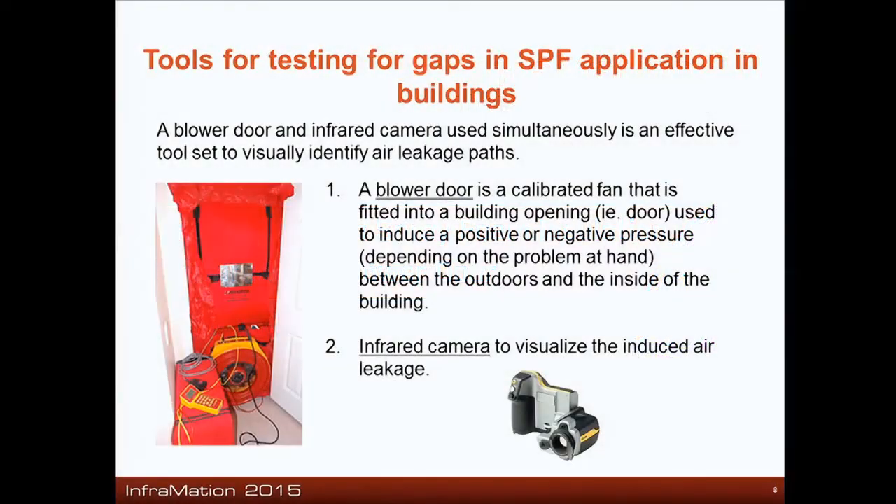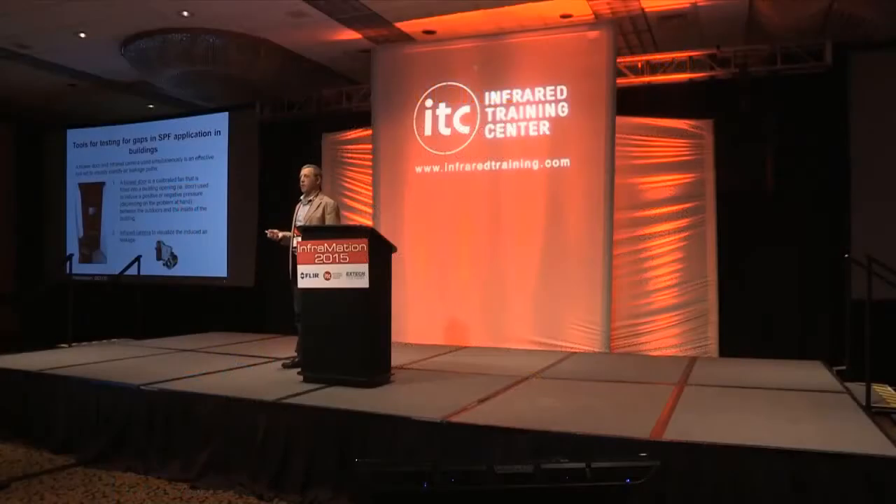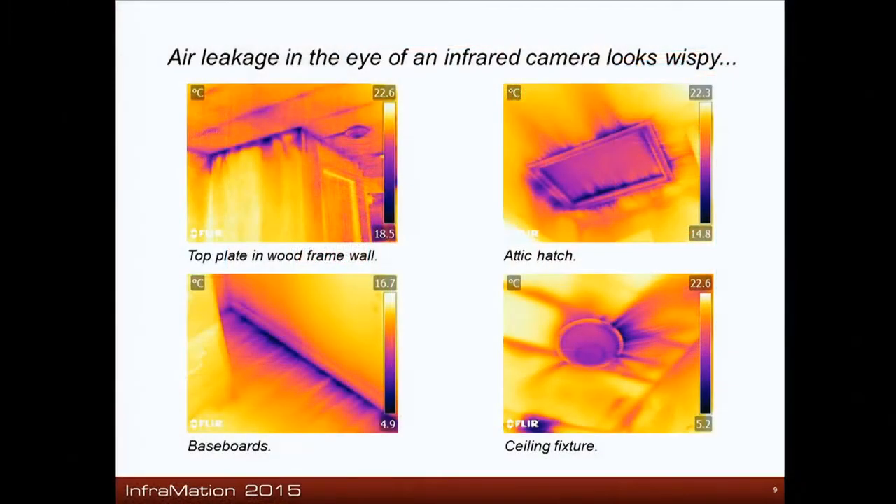Okay, tools for testing gaps in SPF. So a blower door, in my experience, a blower door and infrared camera are pretty much inseparable. The infrared camera is really good for all the stuff that we know it to be, but to induce air leakage, you really need a blower door. Air leakage, this is what it looks like in the eye of an infrared camera. These are all different houses, all with a blower door.